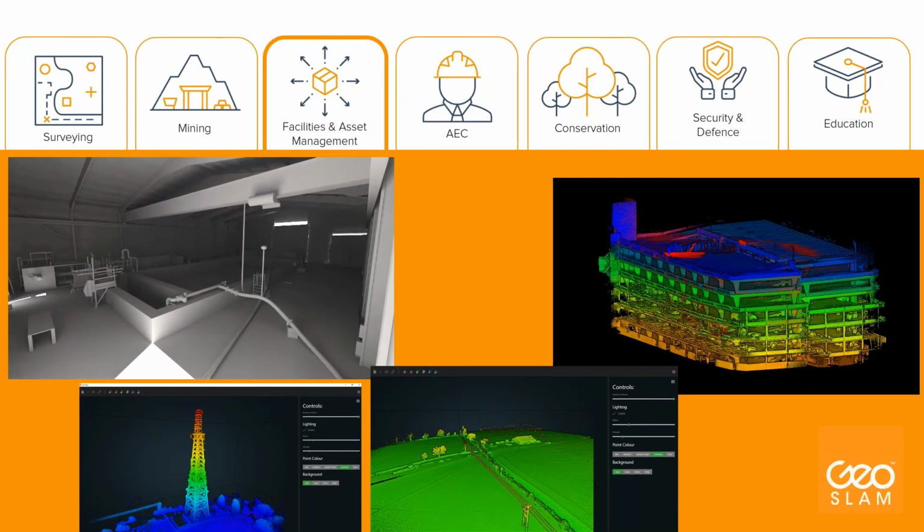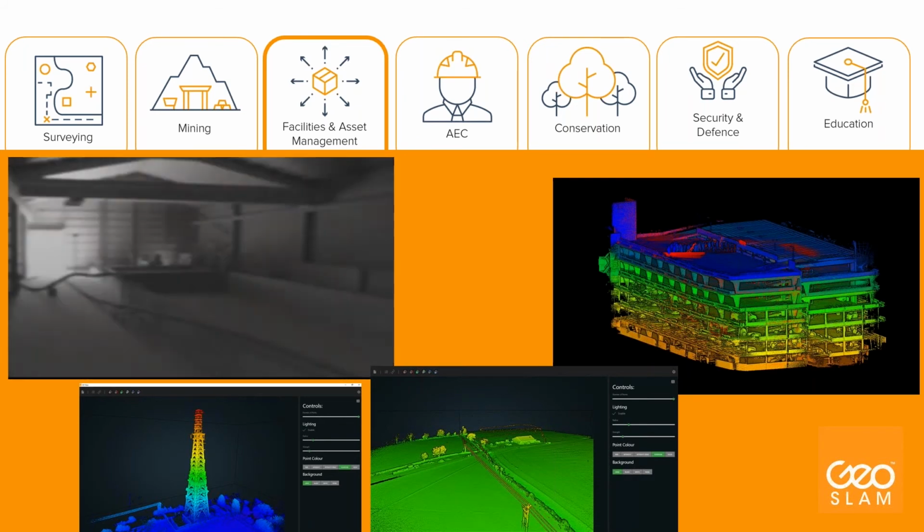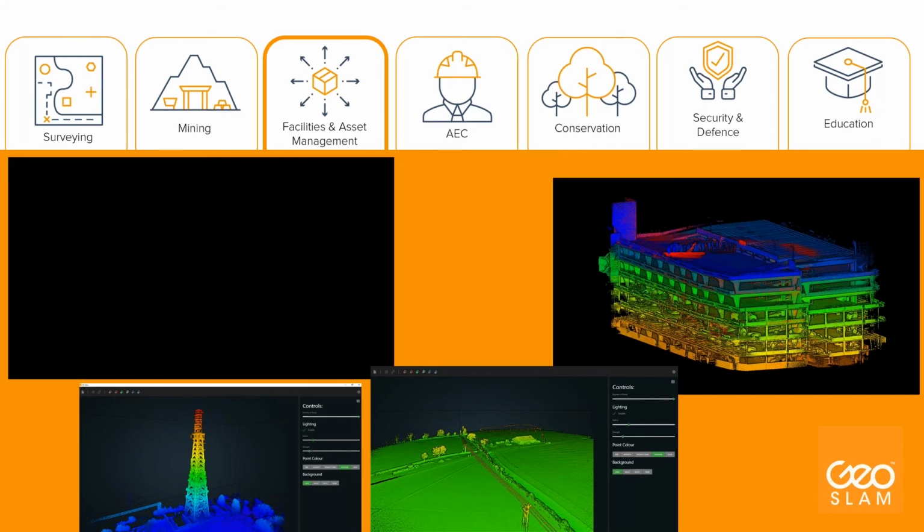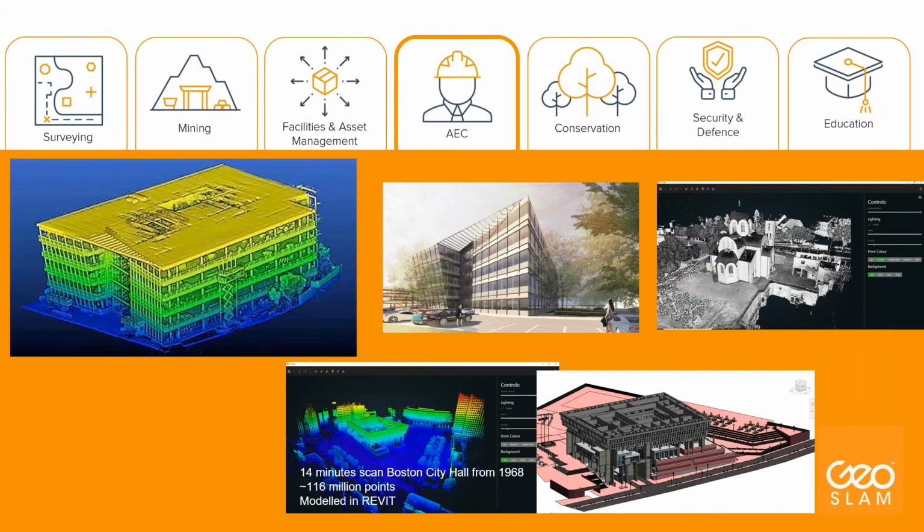So this is a very significant part of GeoSLAM clients.